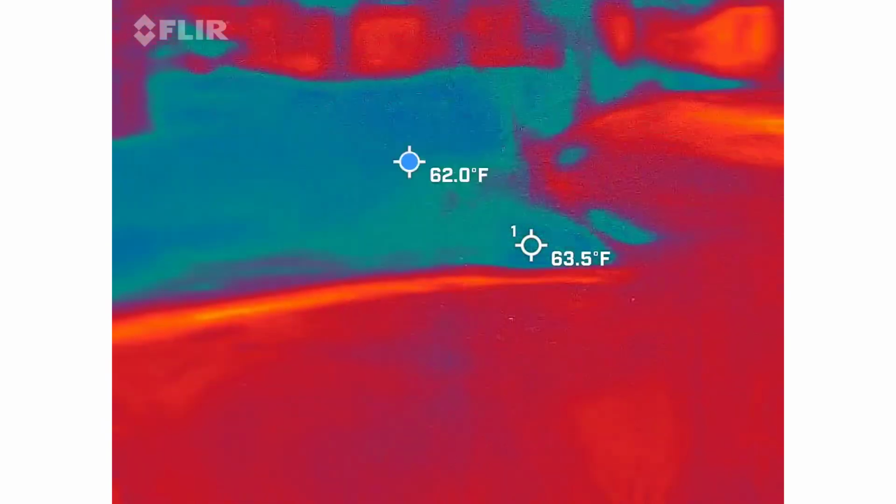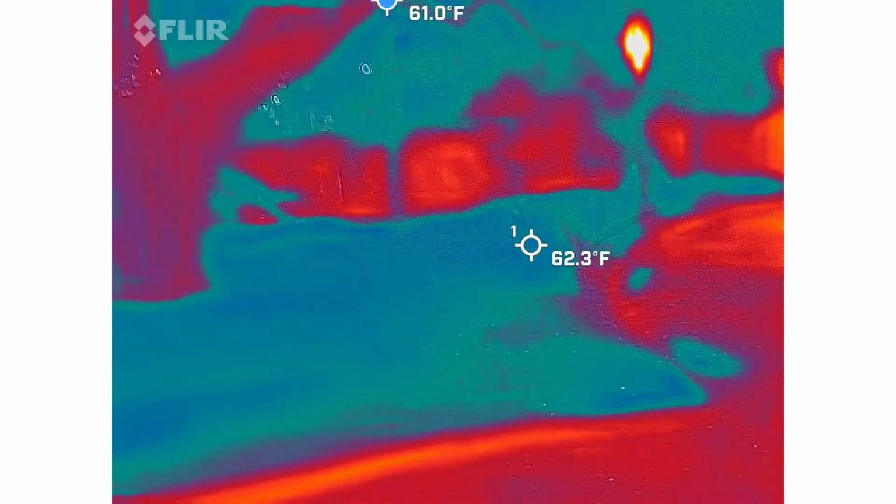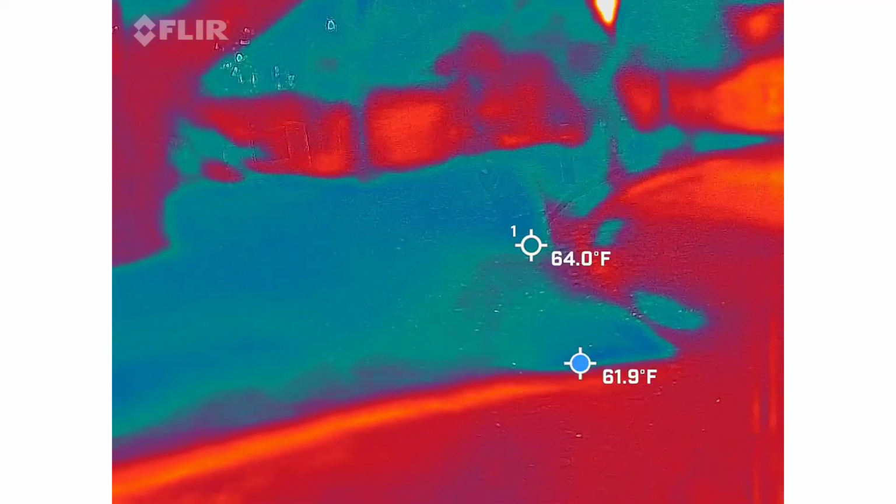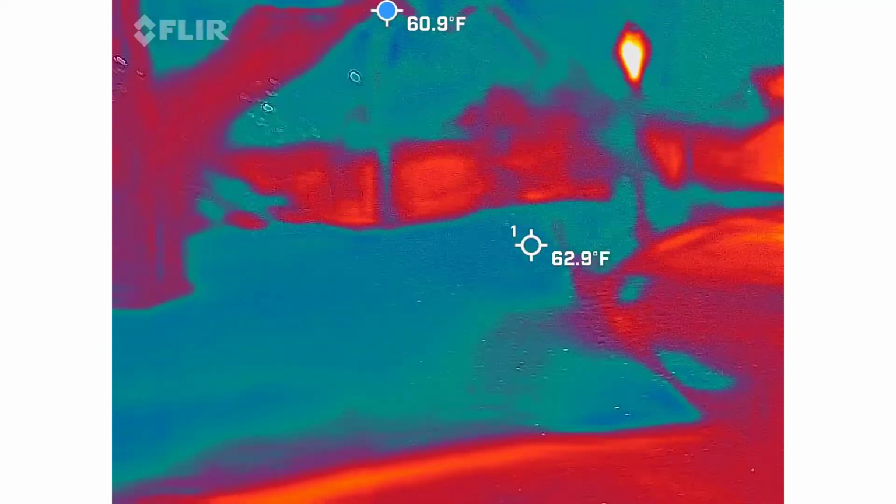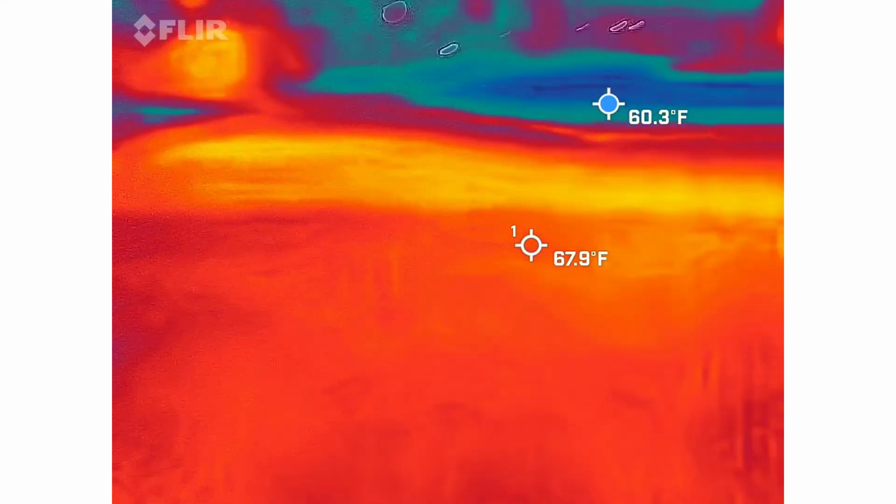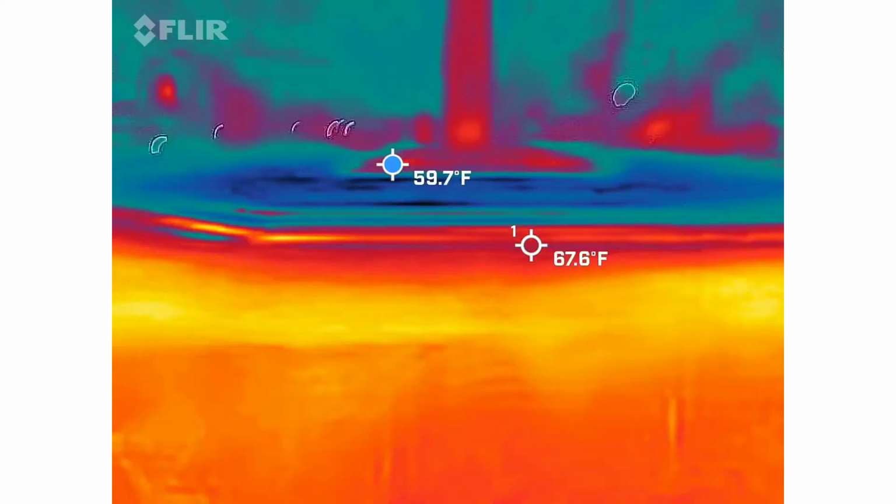104. That's Ridge Road. It is. Go back and stand in front of that and see the building again. Right there, right in front of there.